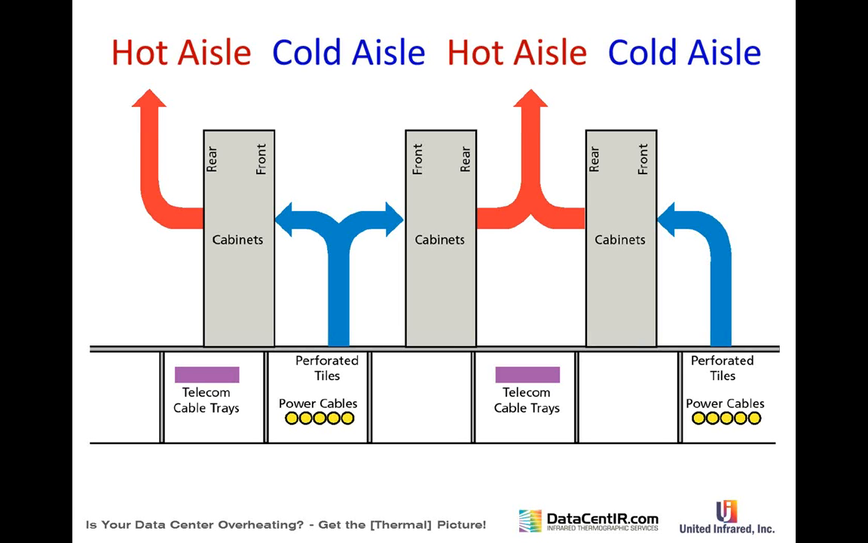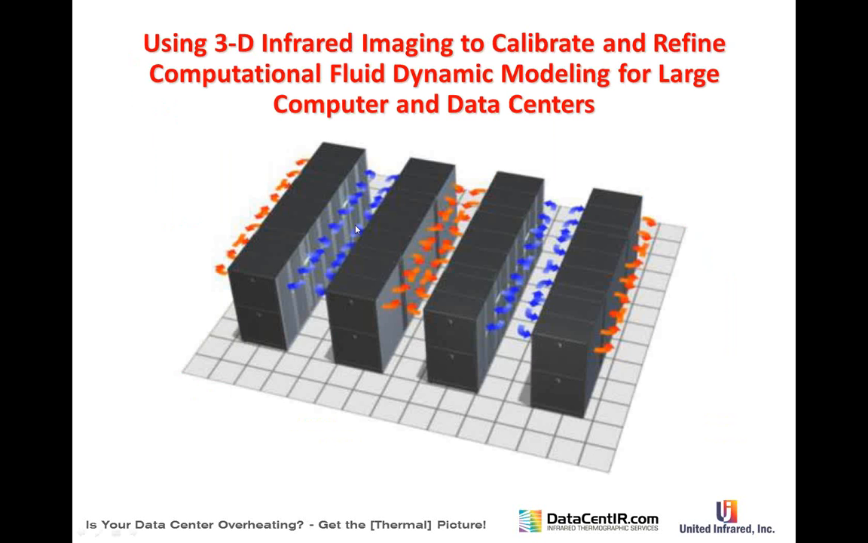So somebody comes with a change order, they're going to put some power cables in, they're going to run some things. I've opened these floors up many times and found people's lunch, found boxes of nuts and bolts, tie wraps, just anything you can think of, just piled up in here blocking the floors.